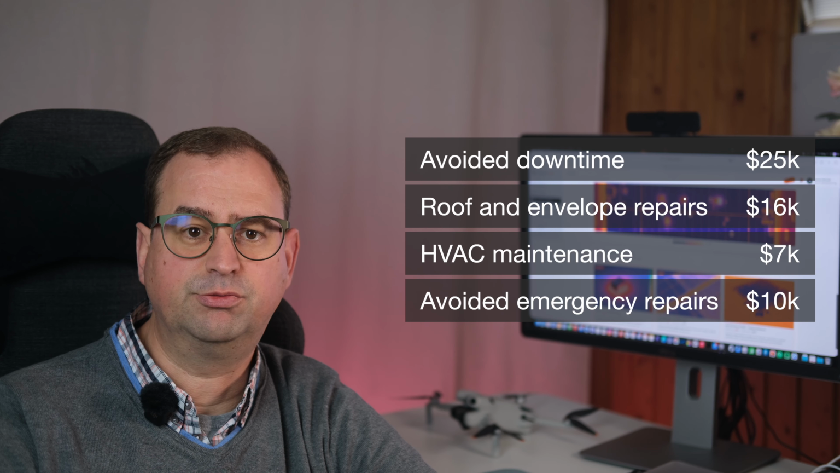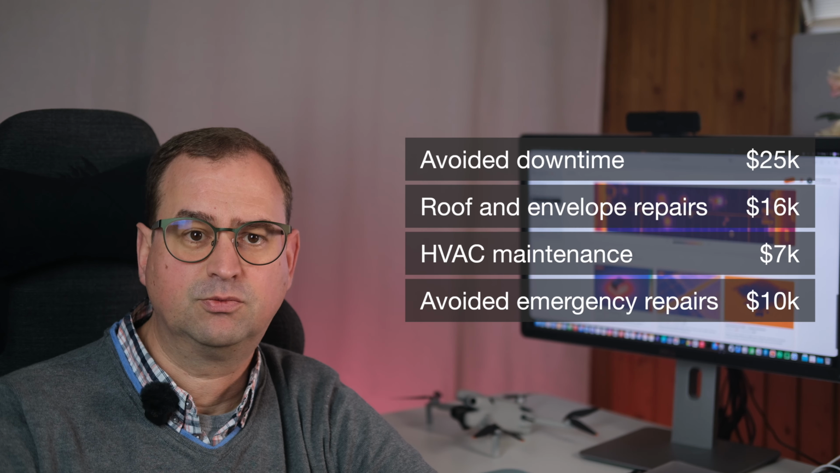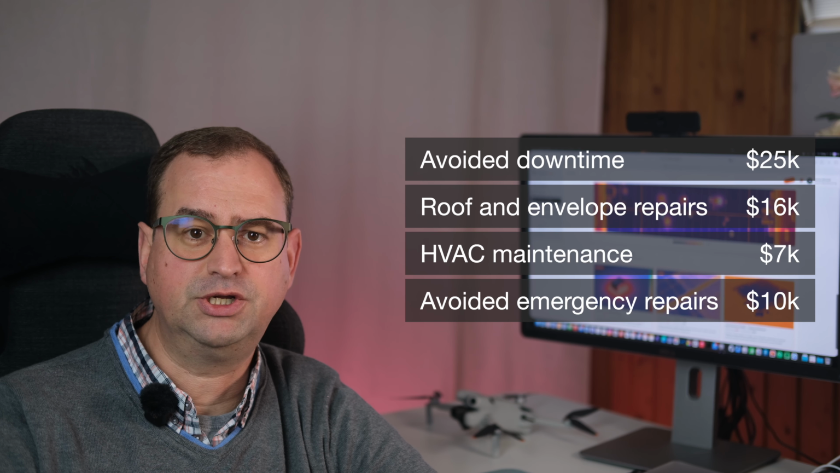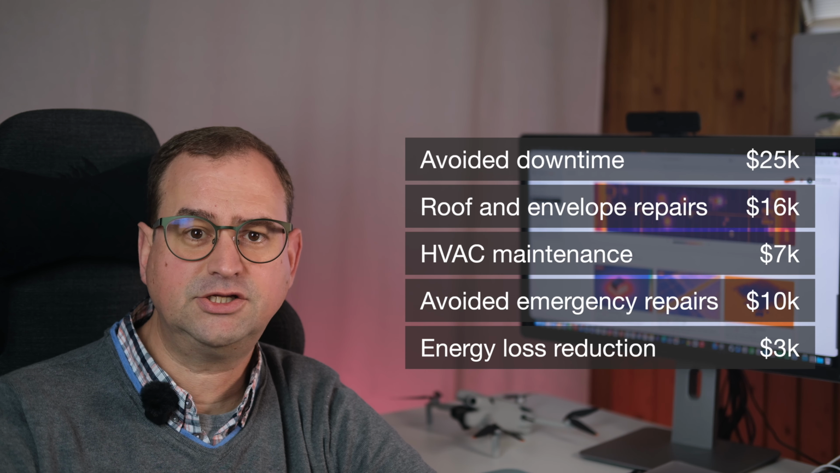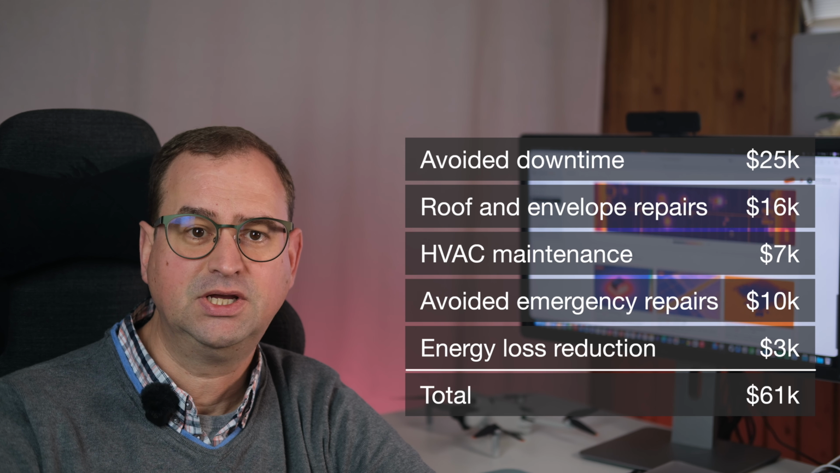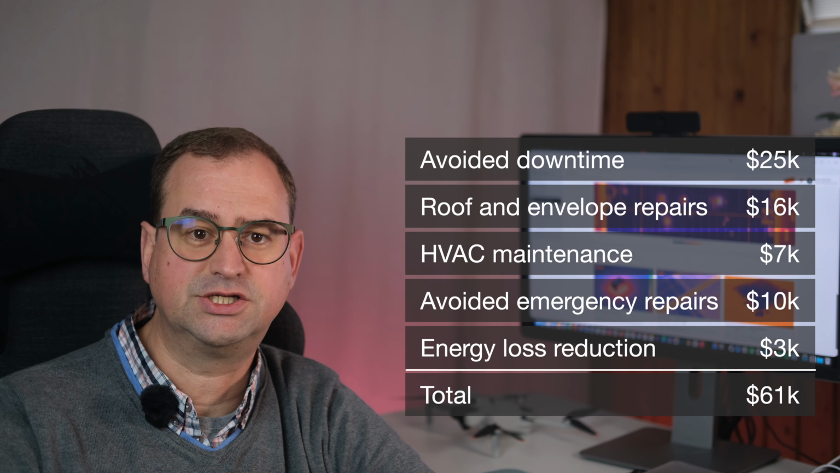Avoided emergency repairs, $10,000. When something fails at 2 a.m. on a Saturday, you pay a premium. Energy loss reduction, $3,000. An 80-foot insulation gap bleeds conditioned air. Fixing it drops your utility bill.